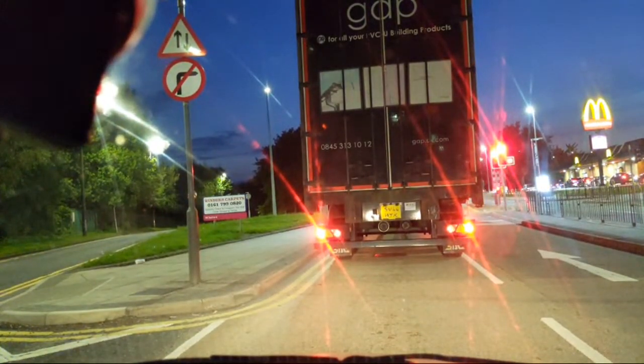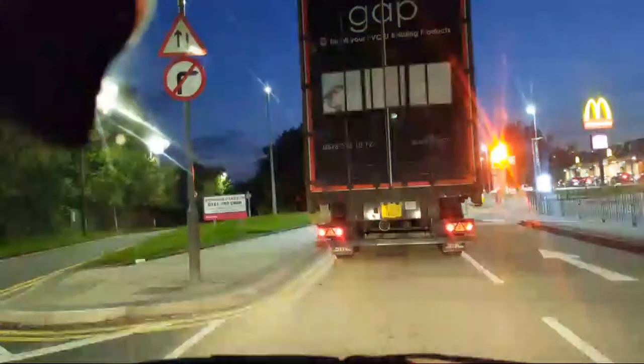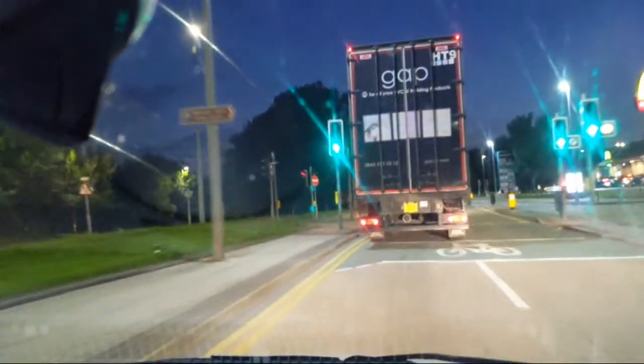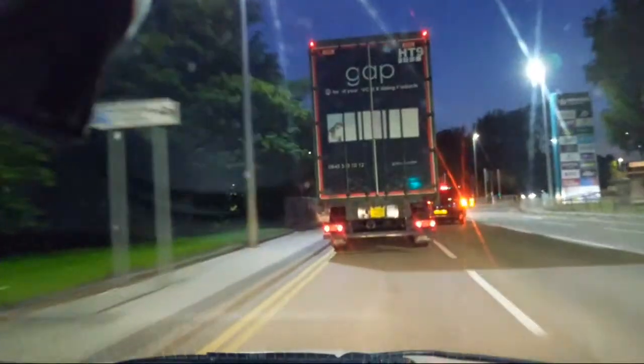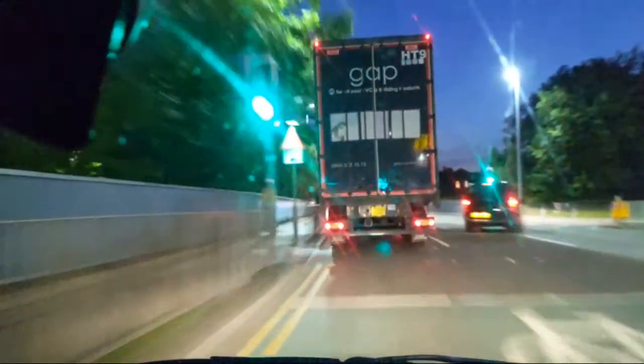God damn it. Anyway, Mackey's is there. You can tell that because of the big sign that says Mackey's. Right, is that van trying to go around, or is it? No, it's turning right, okay. It's going very fast.